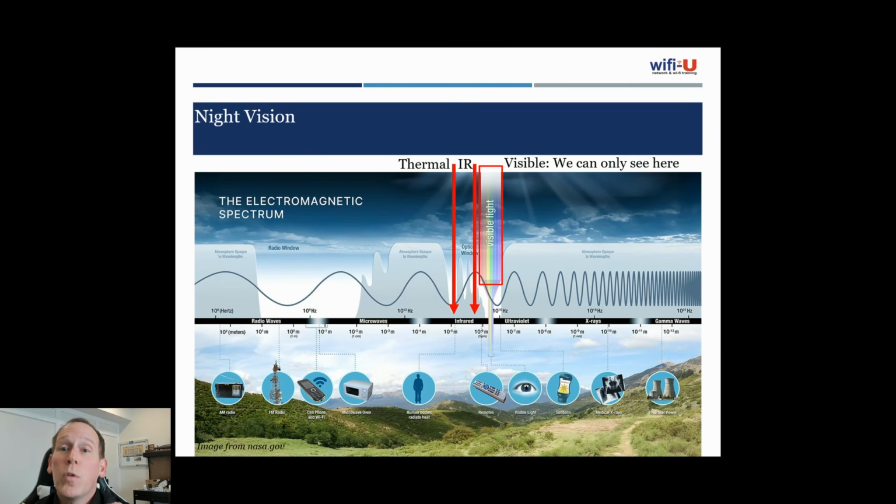Now, if we go further down the frequency, lower in frequency, bigger in wavelength, we're going to hit the thermal area. That's where we're sitting at about 8,000 to 14,000 nanometers in wavelength. Thermal cameras are looking at the energy that comes off from a warm body. So they don't need an illuminator because the energy is coming off. The only way that you're not going to emit thermal radiation is if you're dead and you're the same temperature as everything around you. Hopefully that's not the case, because then you'd be a zombie and that'd be terrible.